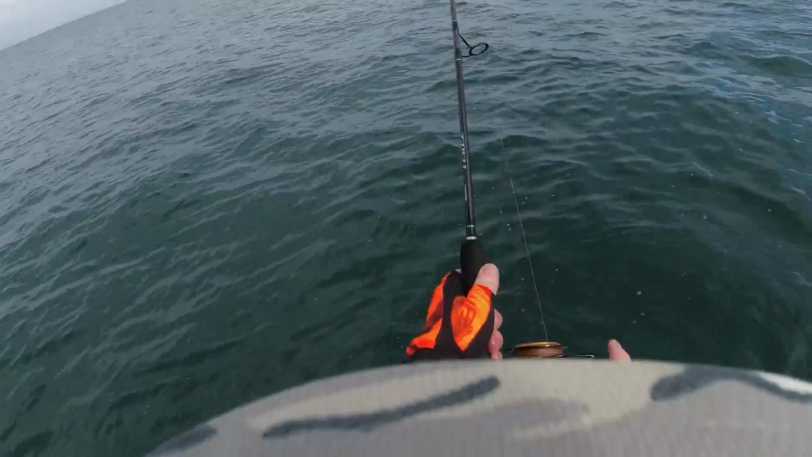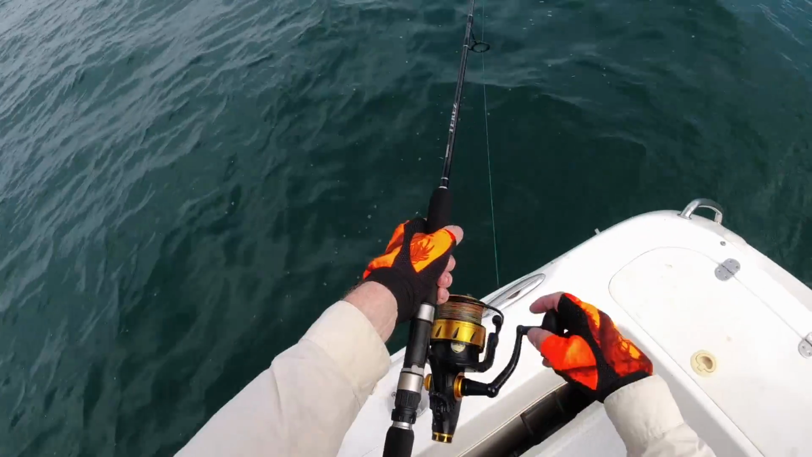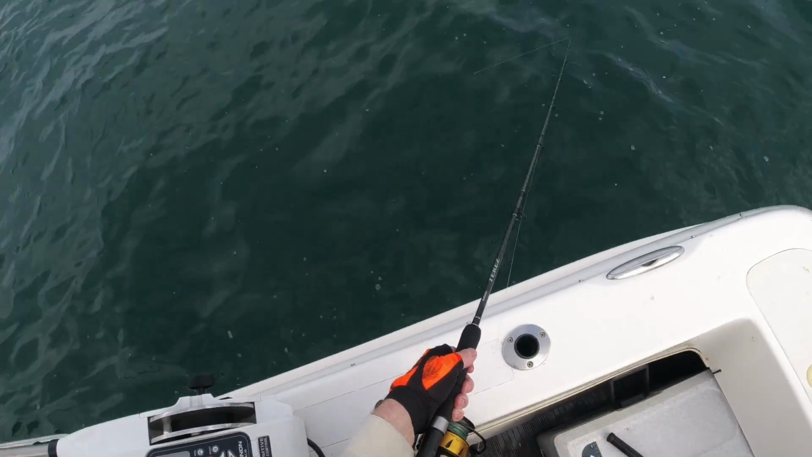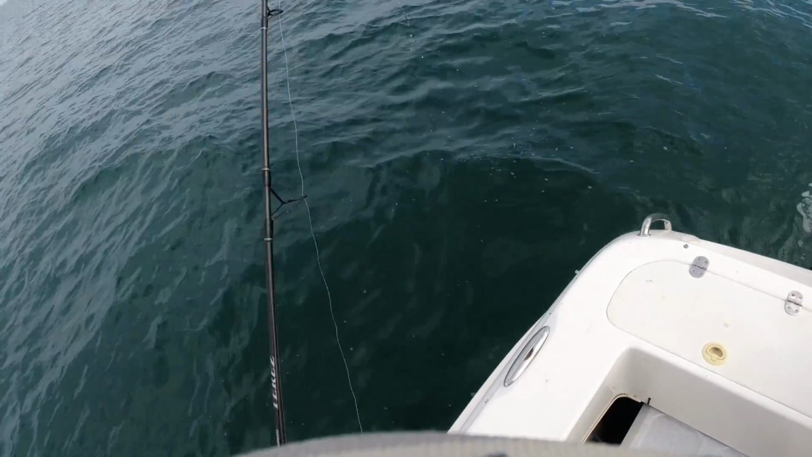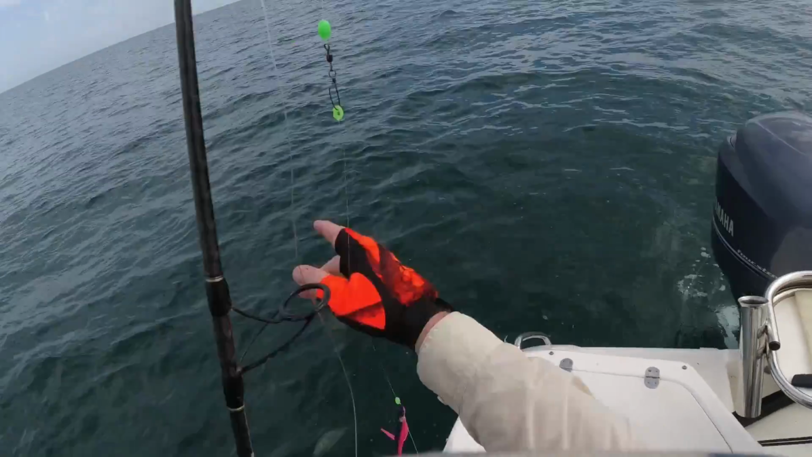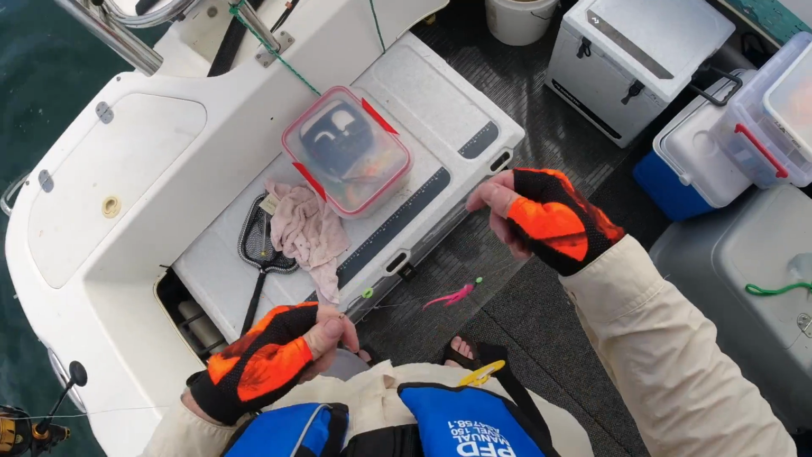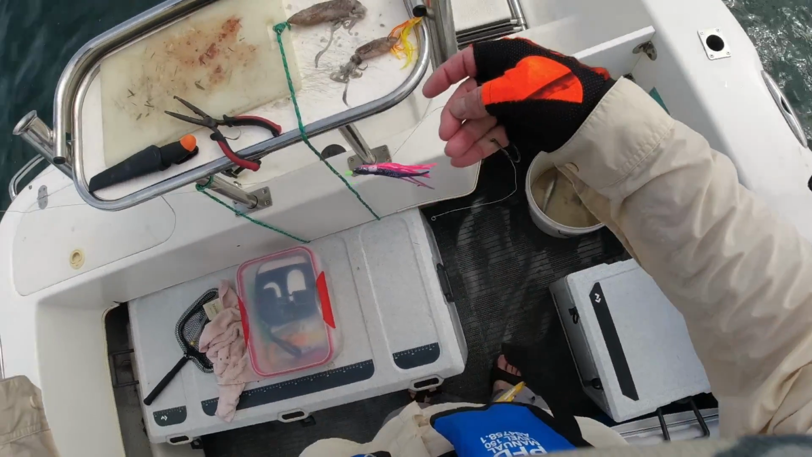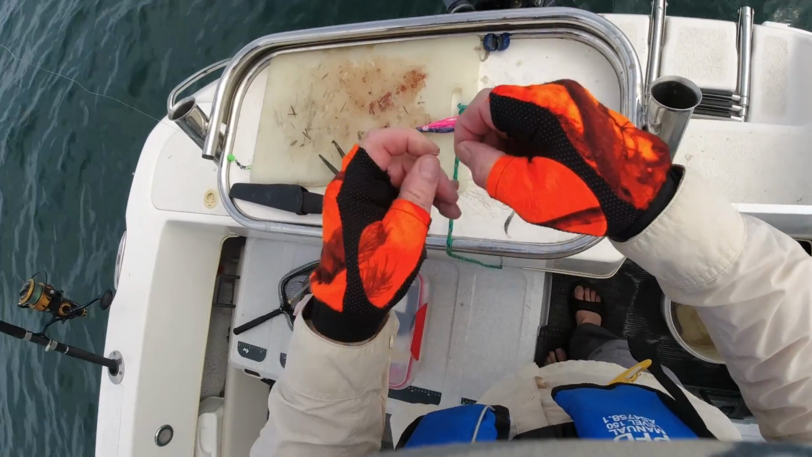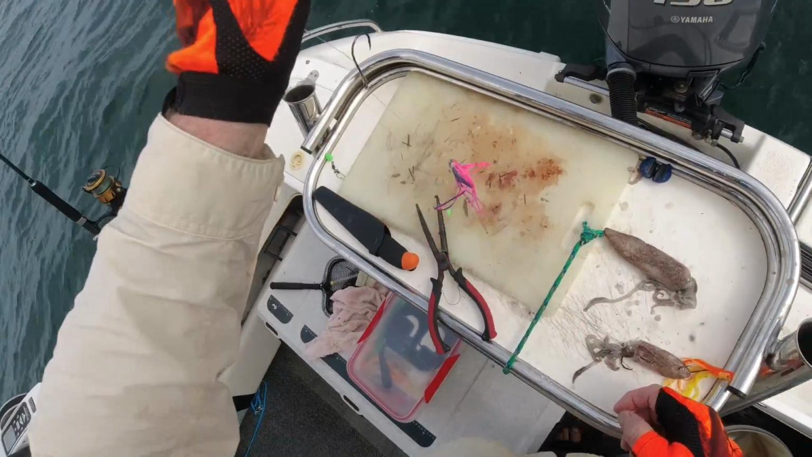Woo, that's got one this time. Oh, let go. Shit. No, he didn't. He bit the hook off. Bugger. Oh, that's the big ones. He wasn't very helpful. I don't know, I think that knot might have broken actually.